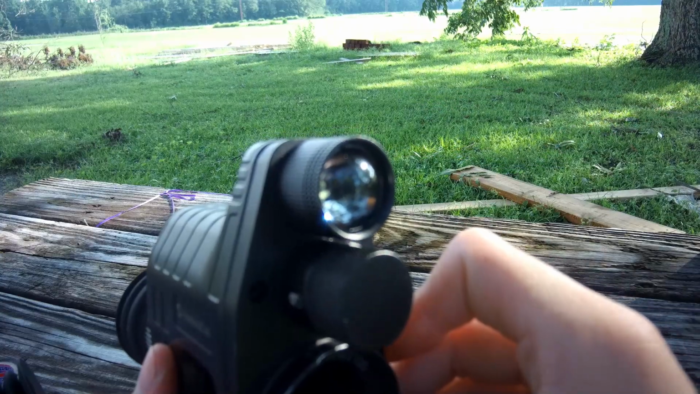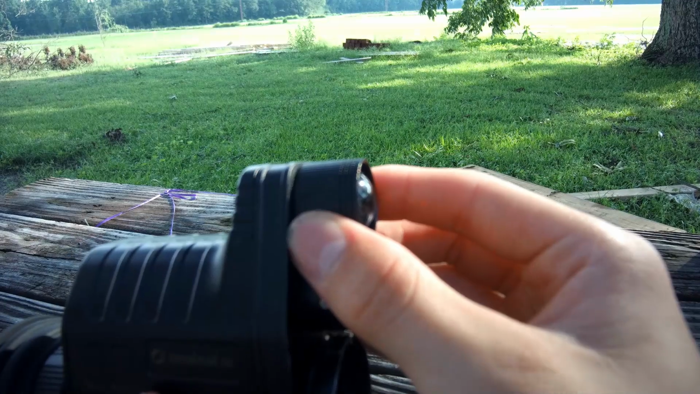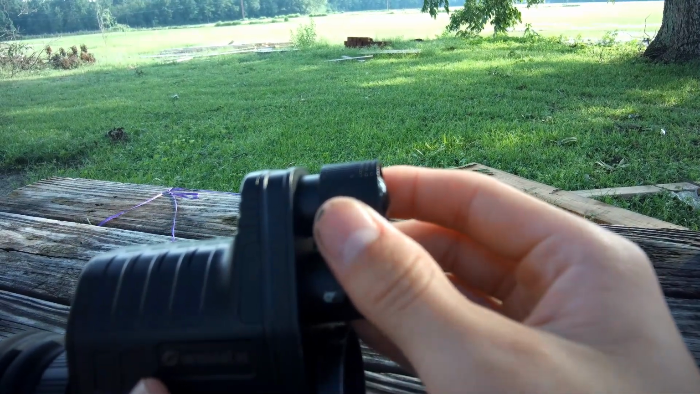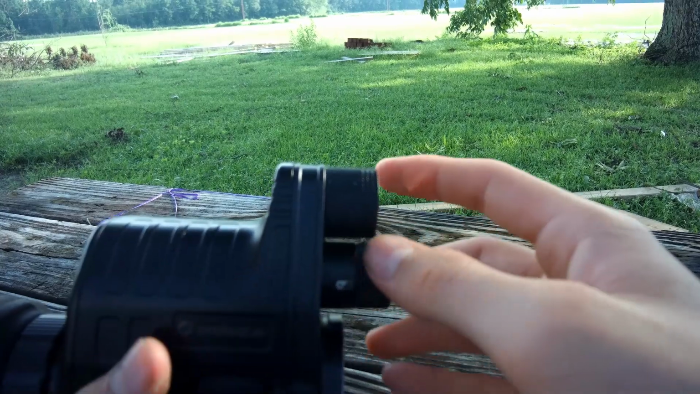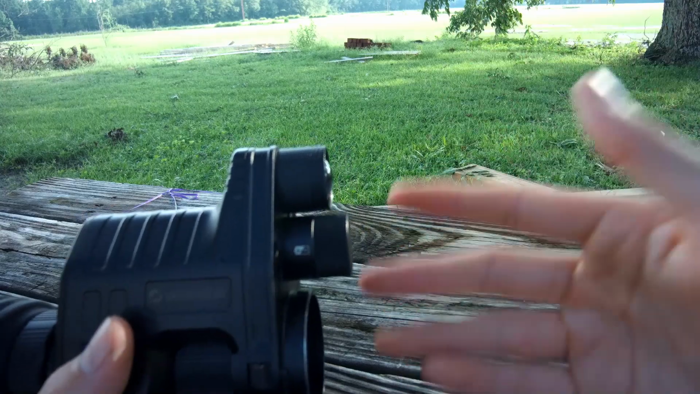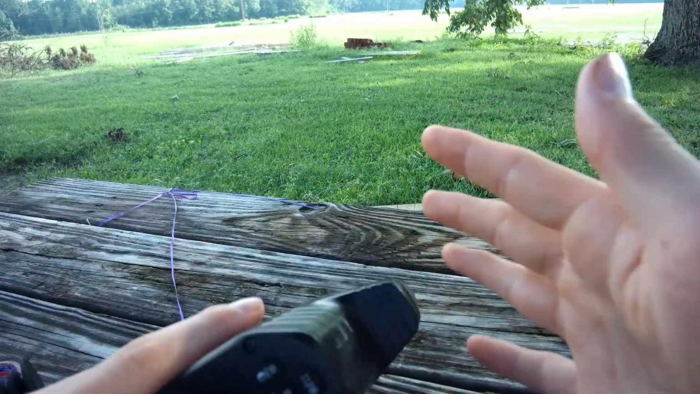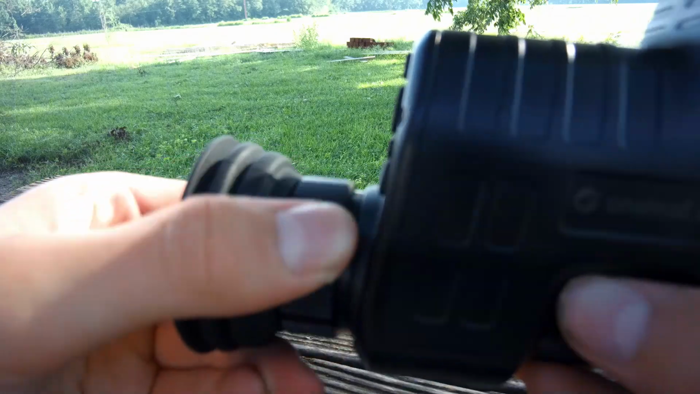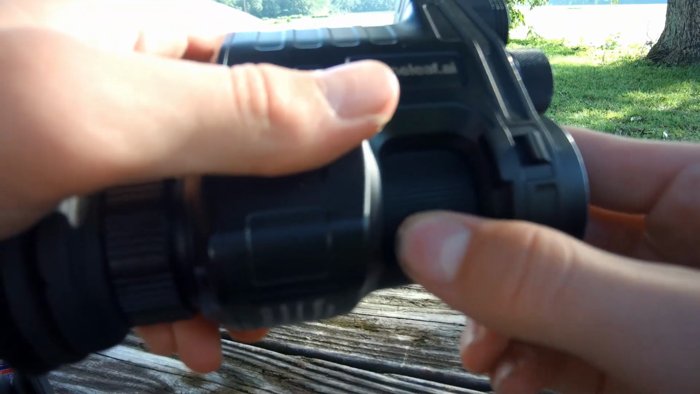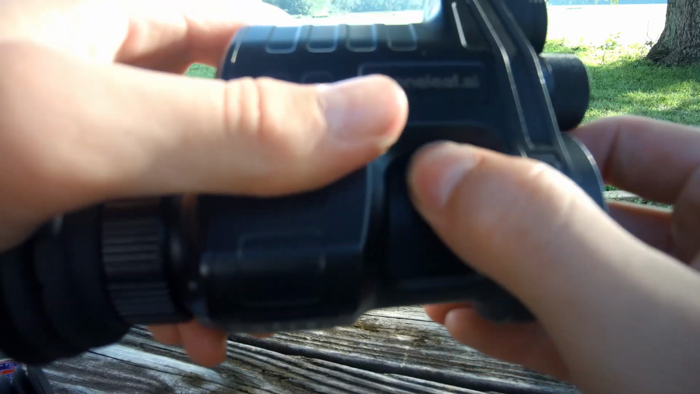The unit comes with a built-in IR light. To focus it, all you gotta do is pull it out. Basically, that tightens your beam, and this makes the beam wider. It has 6 different levels of adjustment, so you can choose basically how bright you want it, and that's really cool. The unit has an eyepiece diopter that's adjustable. It also has a manual focusing ring. So you just twist this to focus it.